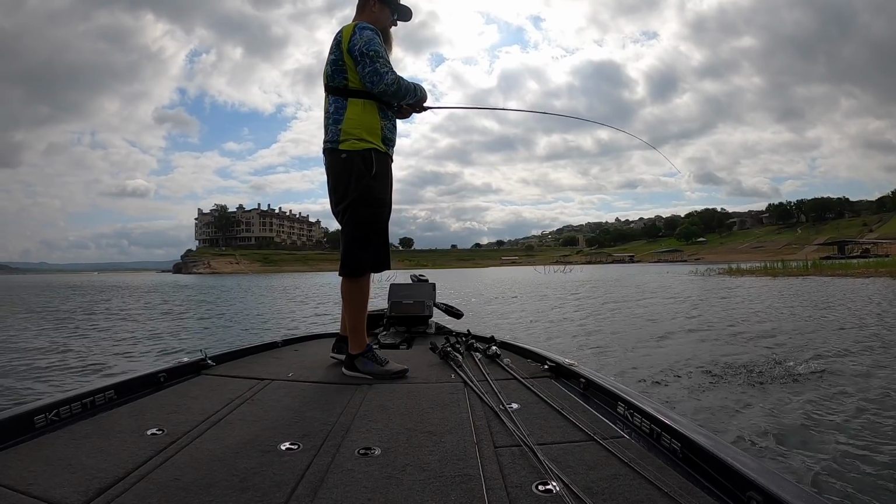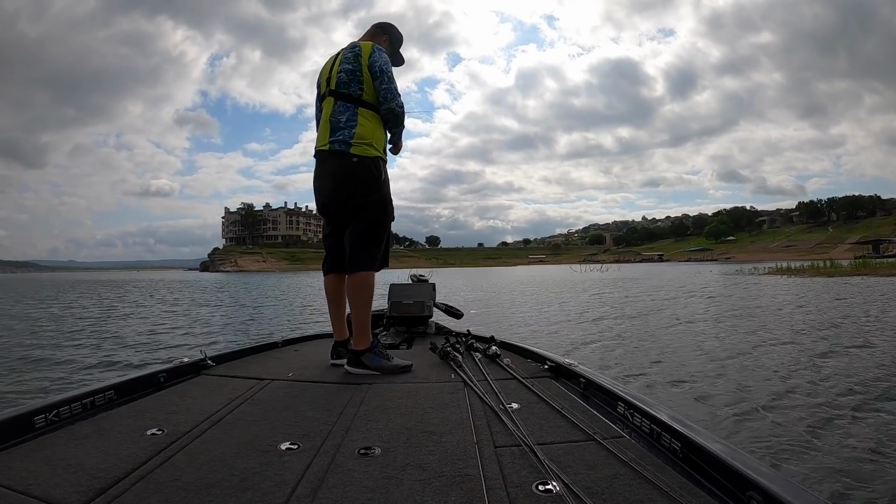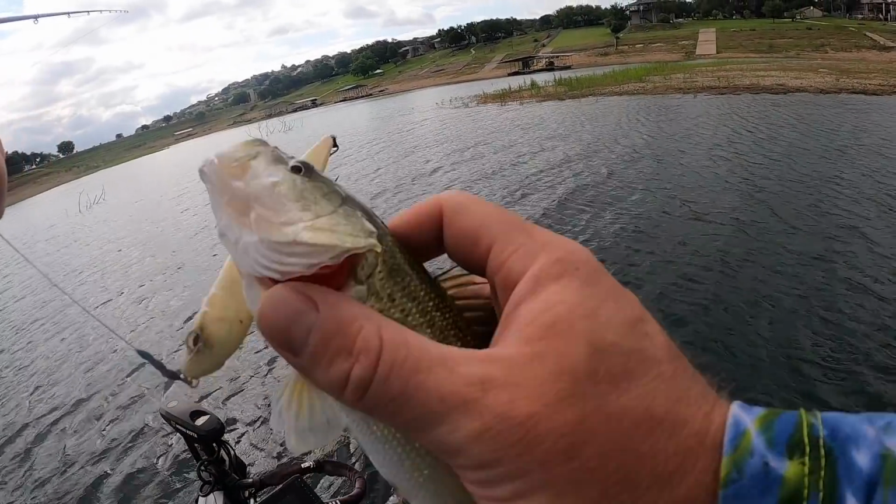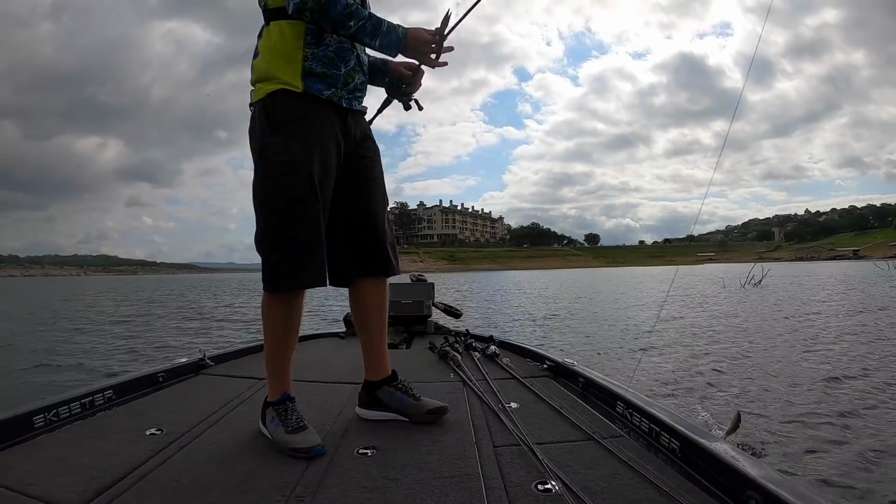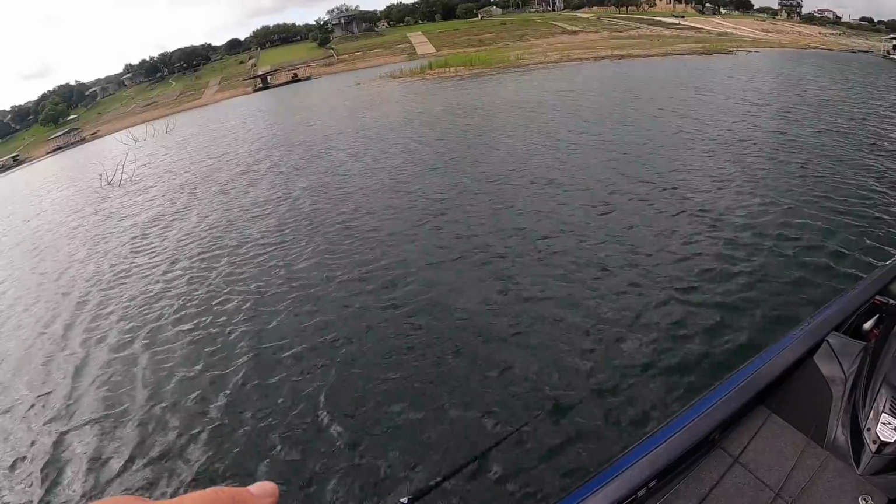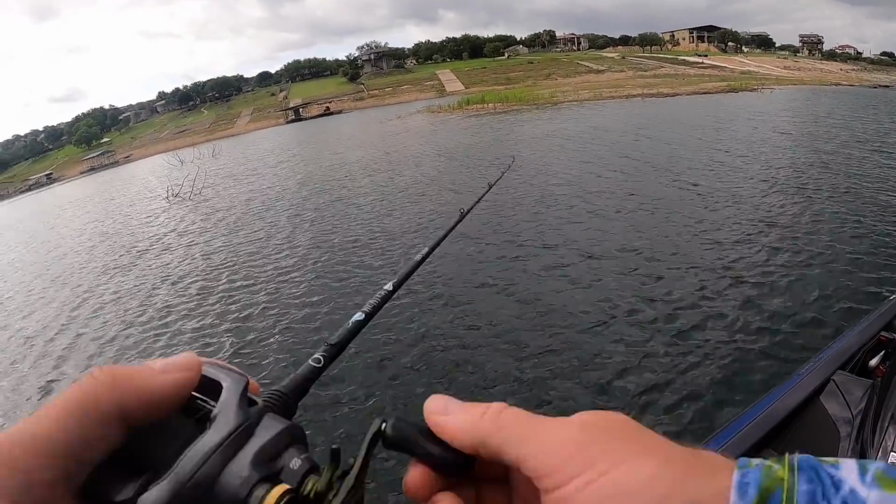Oh, just a little bitty dude. I watched him thinking about it on the panoptix. God dang, thought it was a bluegill. You gotta be careful of these little yeeters. They'll get you hooked. Oh, bait fish. I could see fish swimming around down there. I just couldn't tell how big they were. I'm still learning how big the fish are. Now that I'm over here, I can actually see this ledge much better.